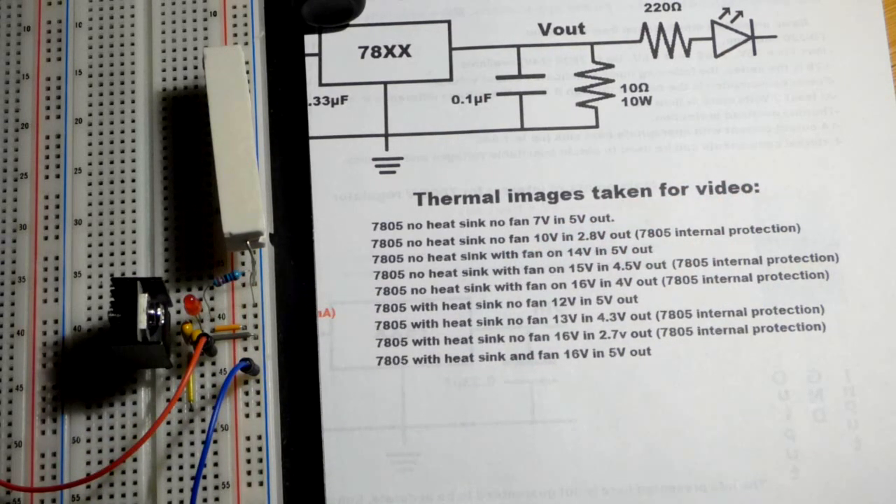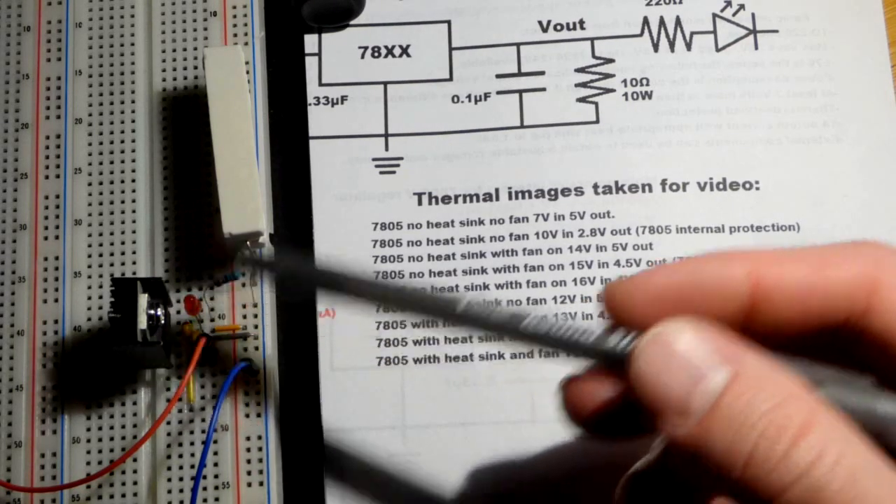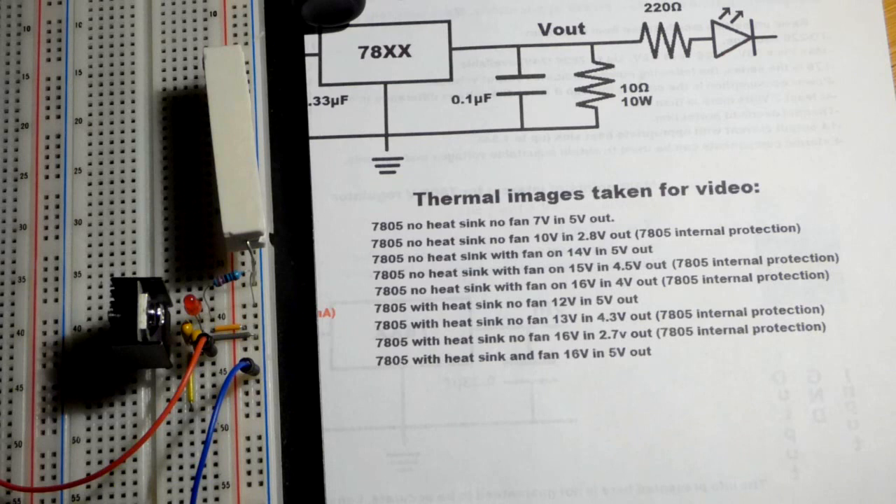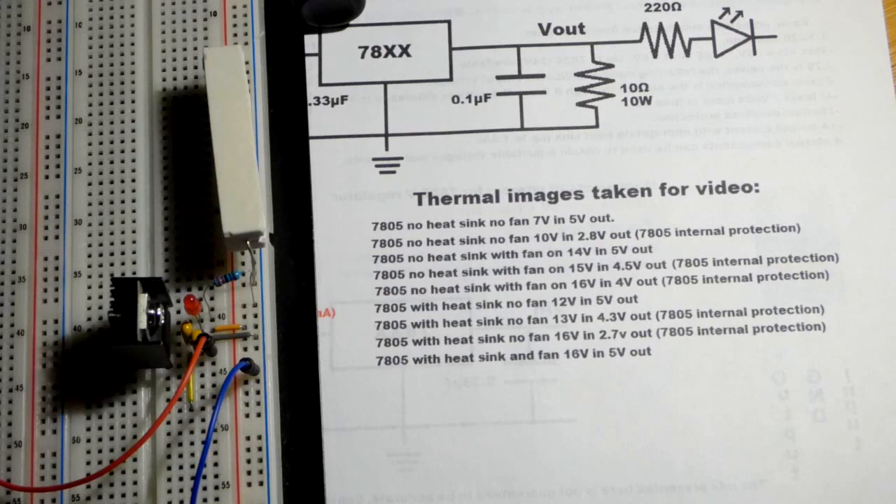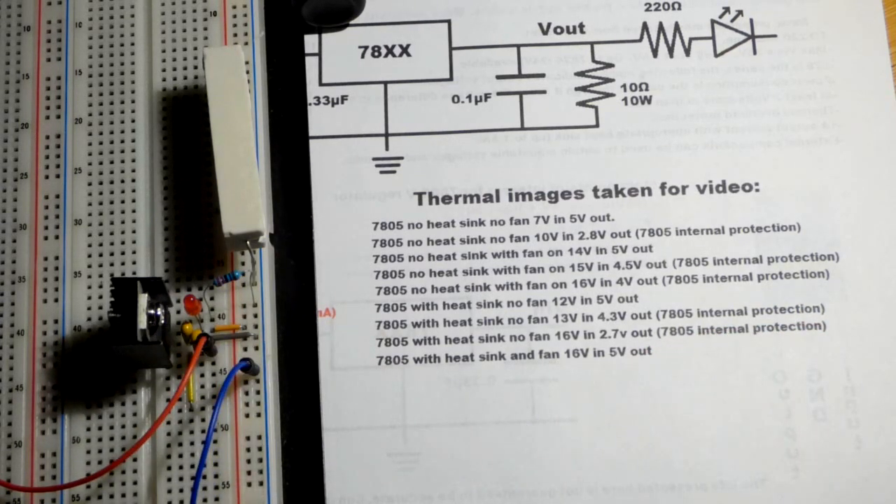But ultimately, we went from 9 volts, where the component by itself can still output 5 volts, to 12 volts, where the component can still output 5 volts. So even though we have this big chunk of metal, it didn't help all that much. But the fan, when I finally got it blowing directly on it, made a huge difference. So I'm sure a heatsink and a fan are just great, but this was as high a voltage as I could go, and the biggest heat sinks that I got. I don't plan to order any more.